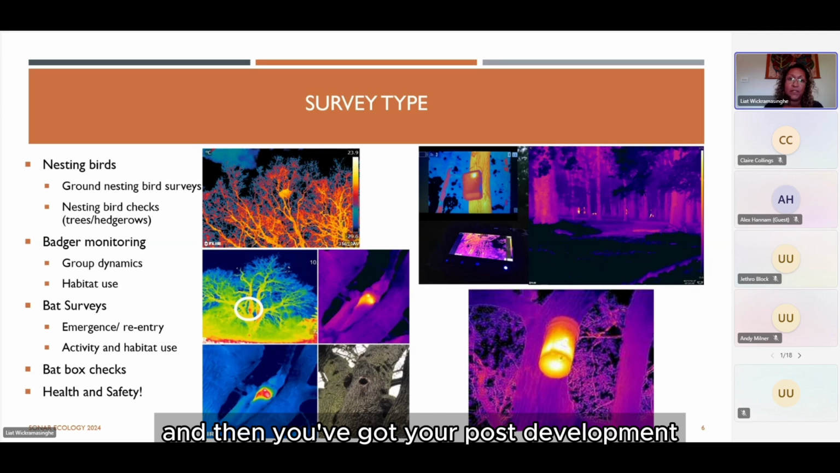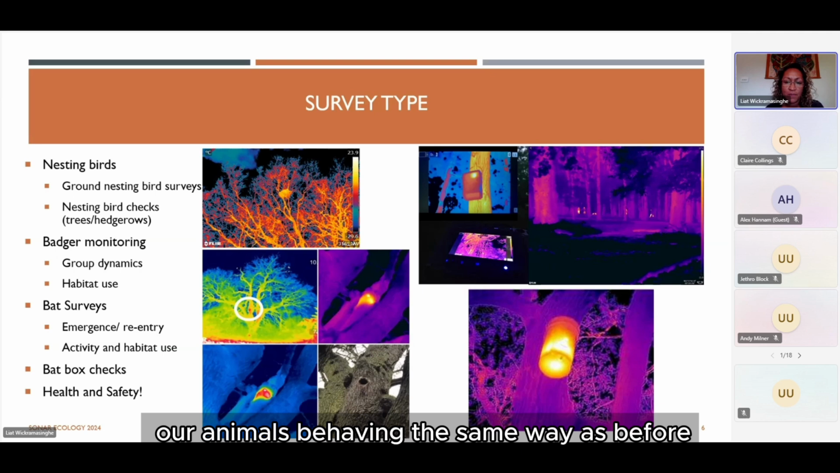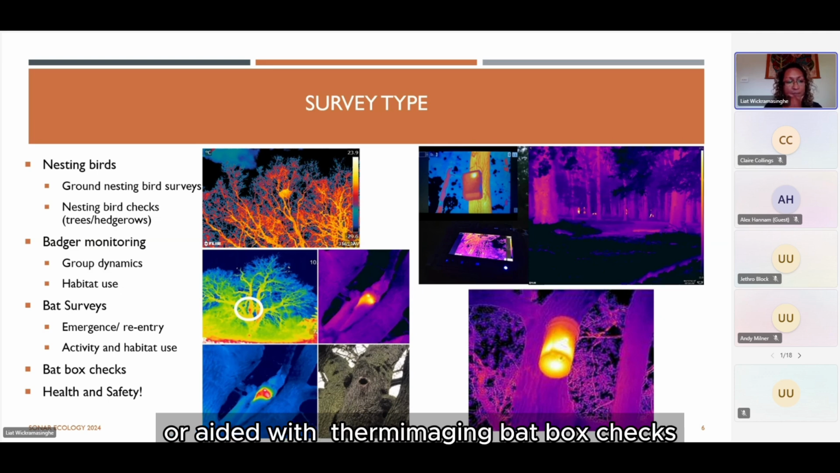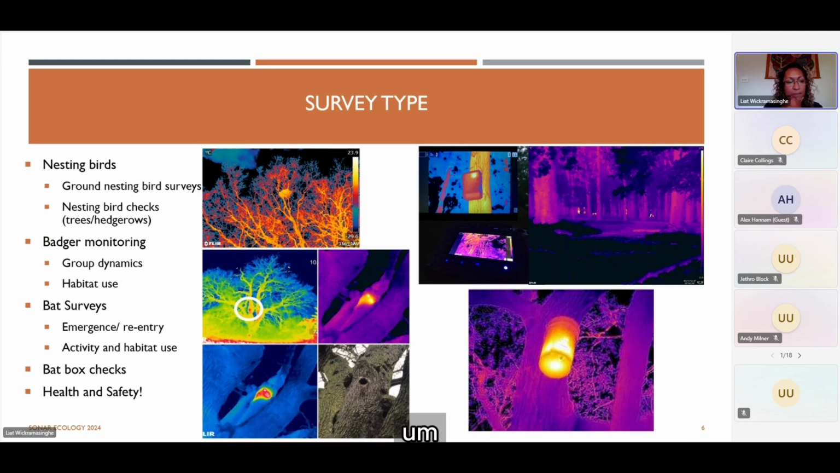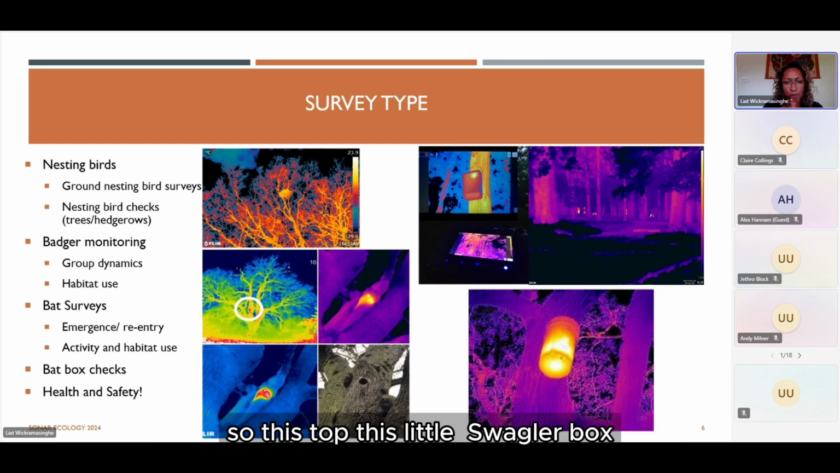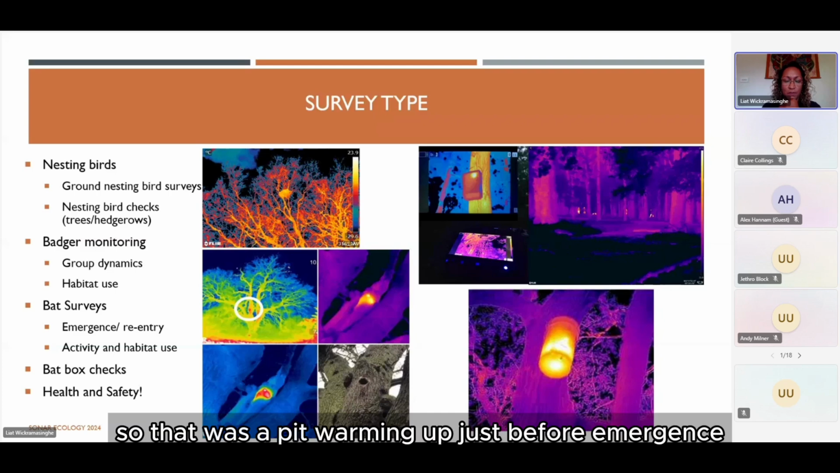And then you've got your post-development monitoring as well. So changes in habitat use. Are animals behaving the same way as before to an impact? All of that can be done or aided with thermal imaging. Bat box checks: you can't really tell if it's a bat in there, but you can certainly tell if a box is being used. So this little Schwegler box in the top right hand corner has a hot spot at the top there. That's the heat emitted by one pipistrelle. So that was a pip warming up just before emergence.